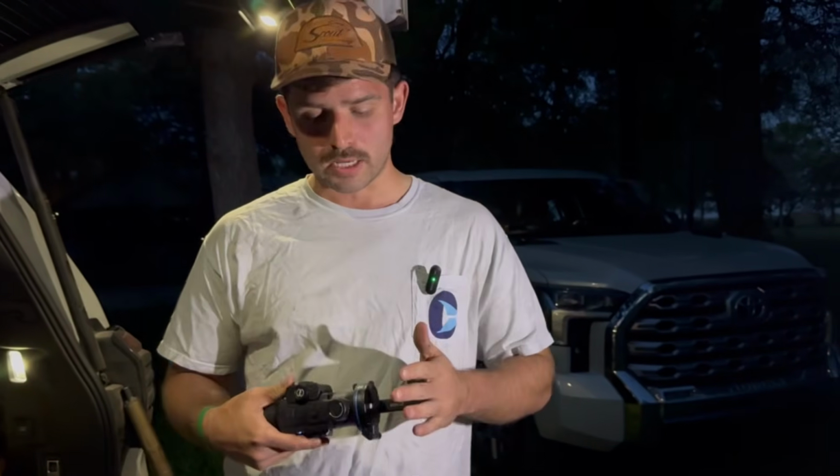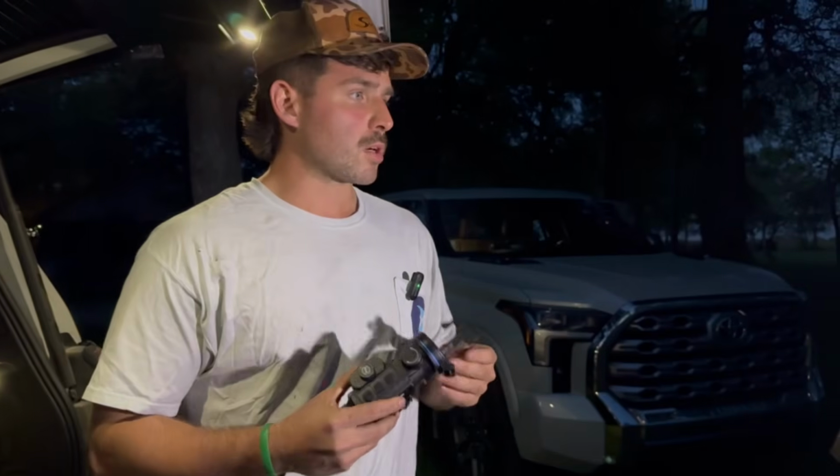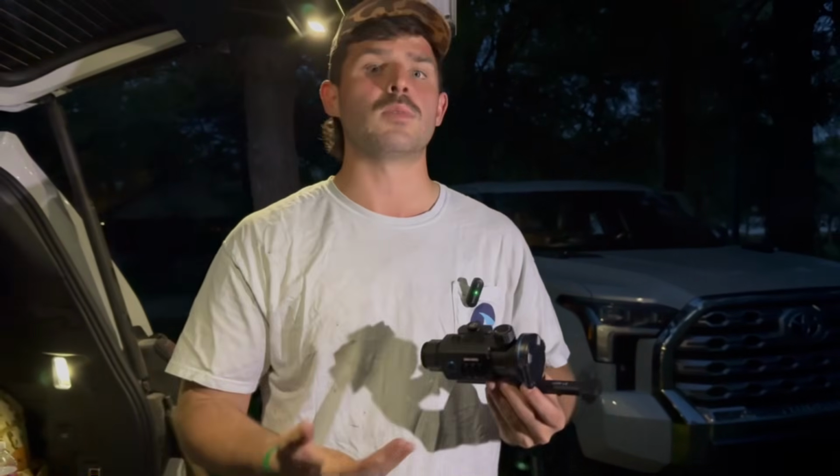So they've already knocked it out of the park with weight and size. So I think what we're going to do is Will's actually got to be able to take this scope out and shoot a bunch of pigs with it. So we're going to run some footage of that throughout the video so you guys can kind of see what it looks like in action.